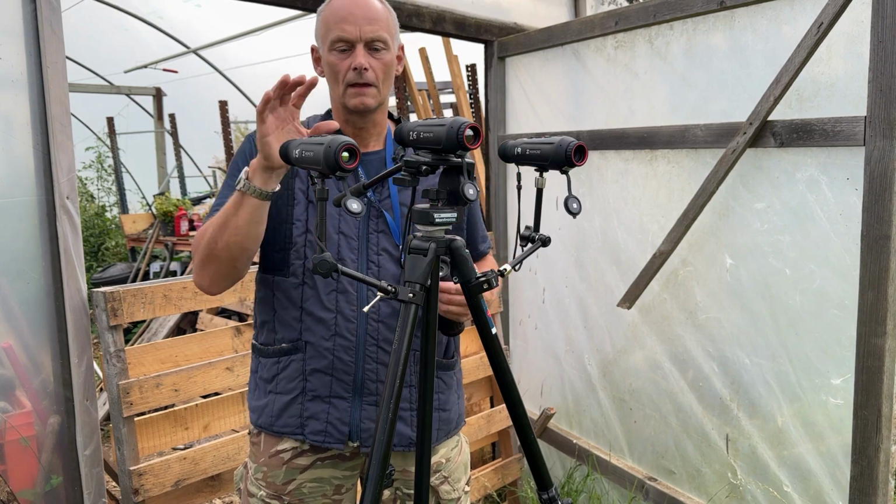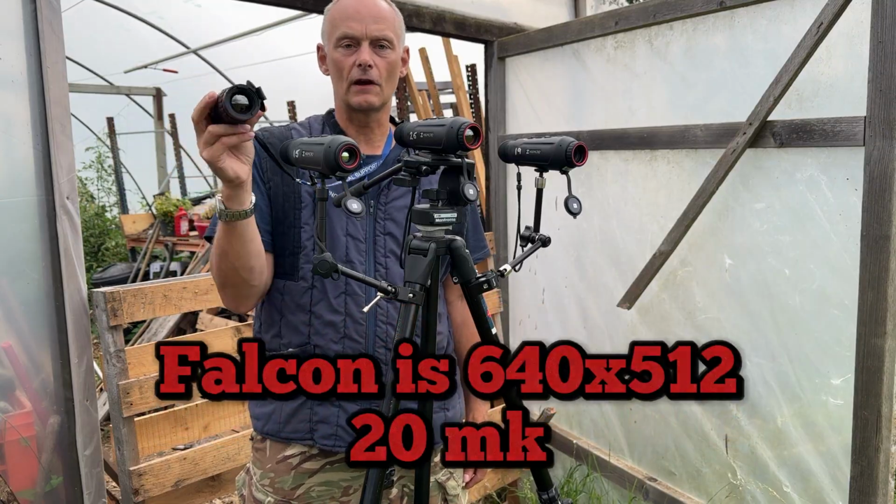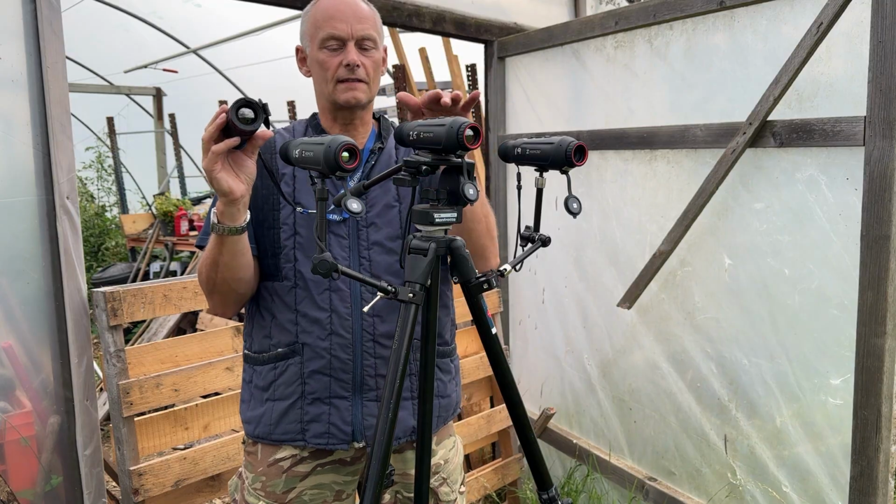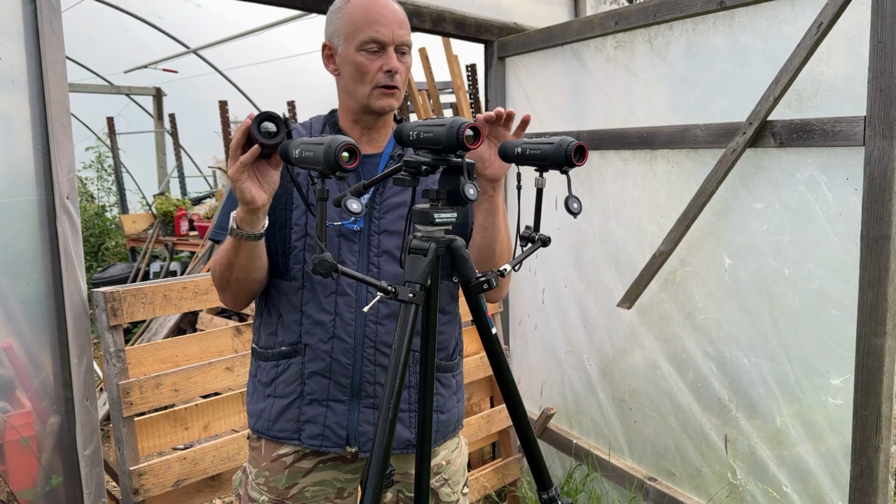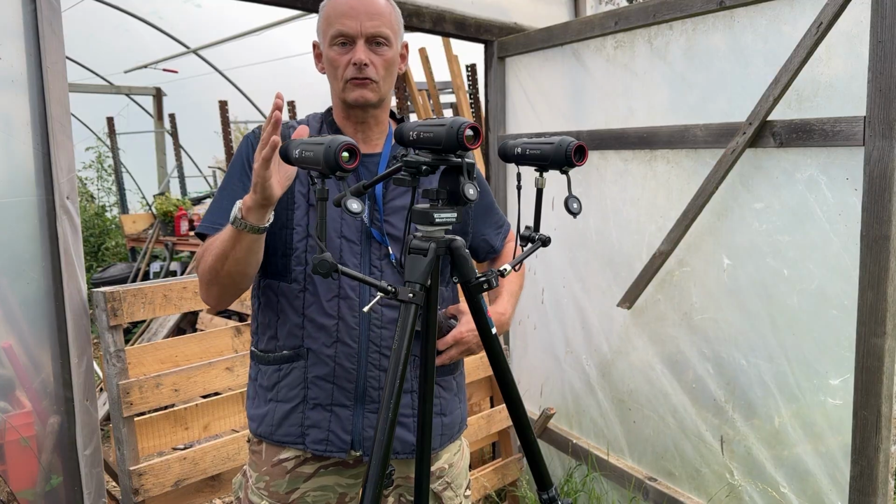That's the plan. These are all the lower resolution. That is the Falcon FQ35. What I'm going to do is overlay some footage from this whilst these are being recorded, so you can see when this zooms up that you don't get that pixelated image as much as you do with these. These are absolutely brilliant for a first thermal scope.